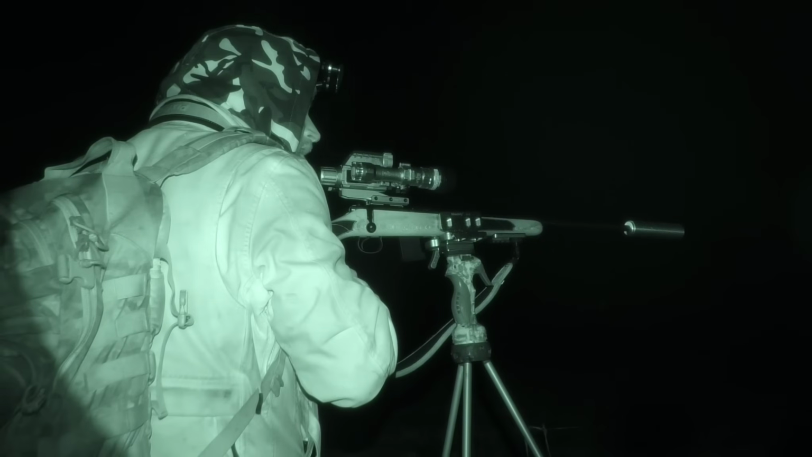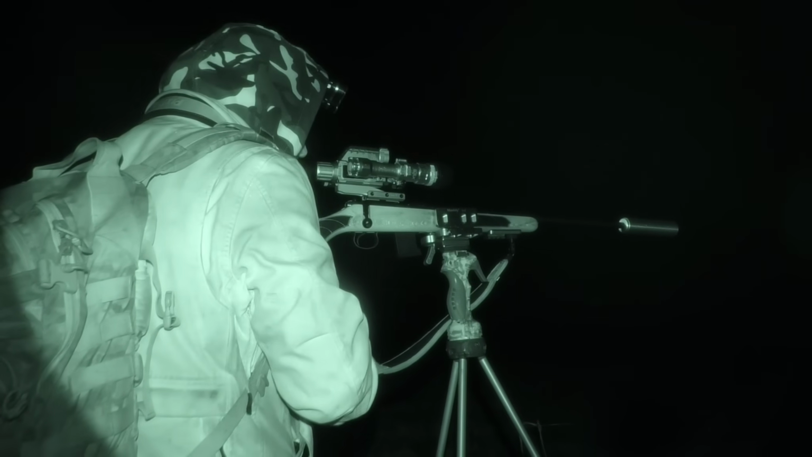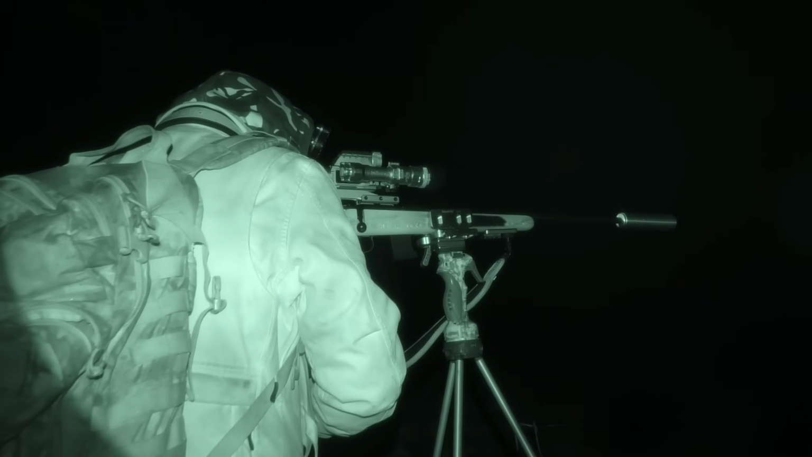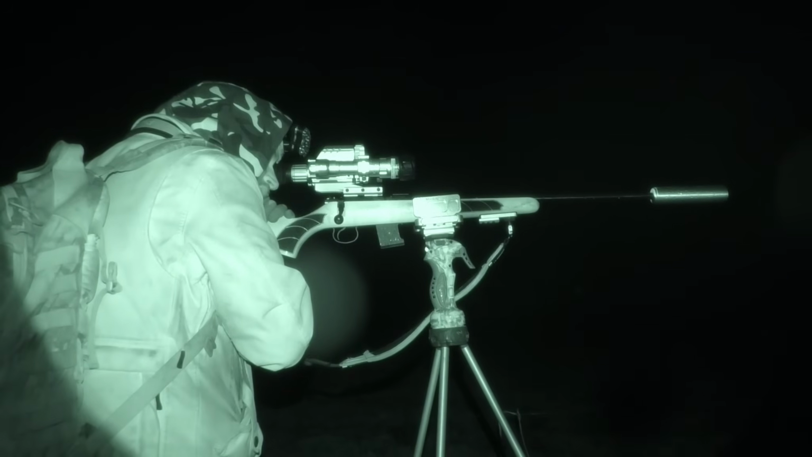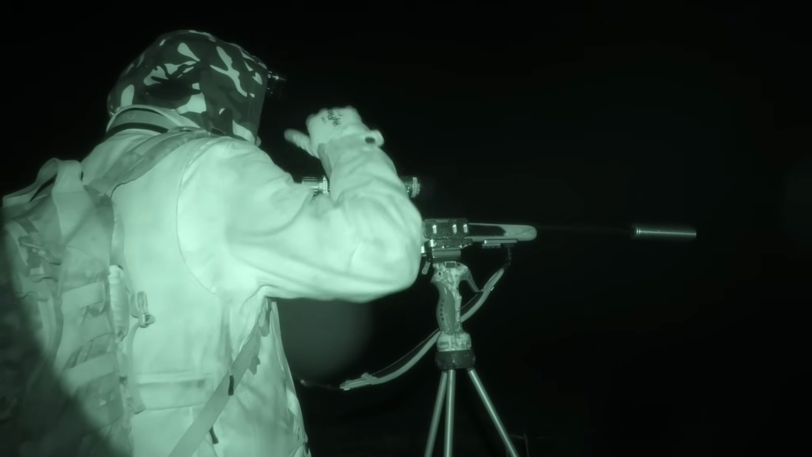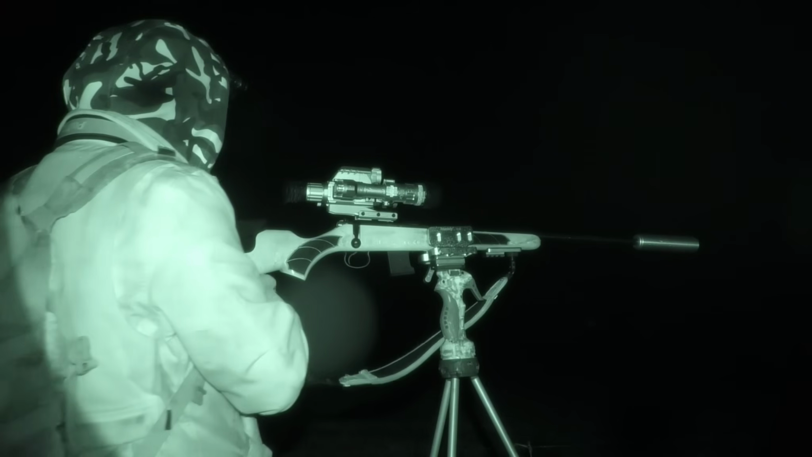It makes me jump every time you shoot. I'm jumping out of my skin. See any more? No. They're behind the fence.